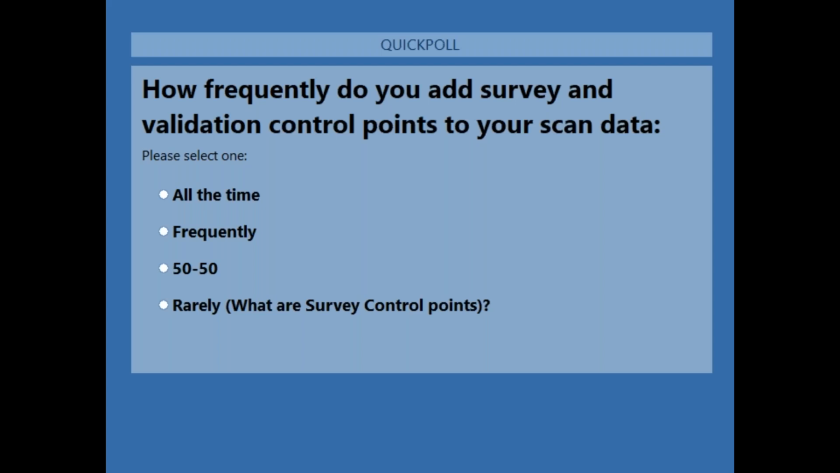Another question is, can you register mobile data from the TLS to server control? Yes, it is not a process that we have like on RISCAN at the time, but you can do it. It's a workaround, and we're working on having that solution very soon.